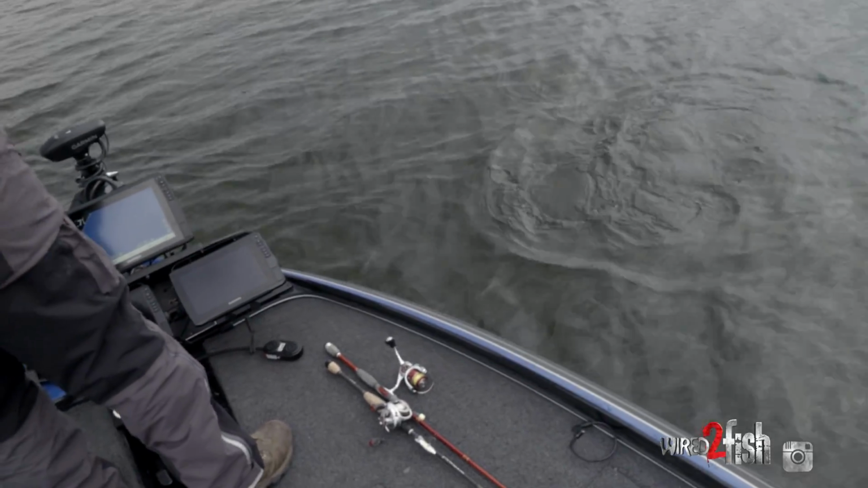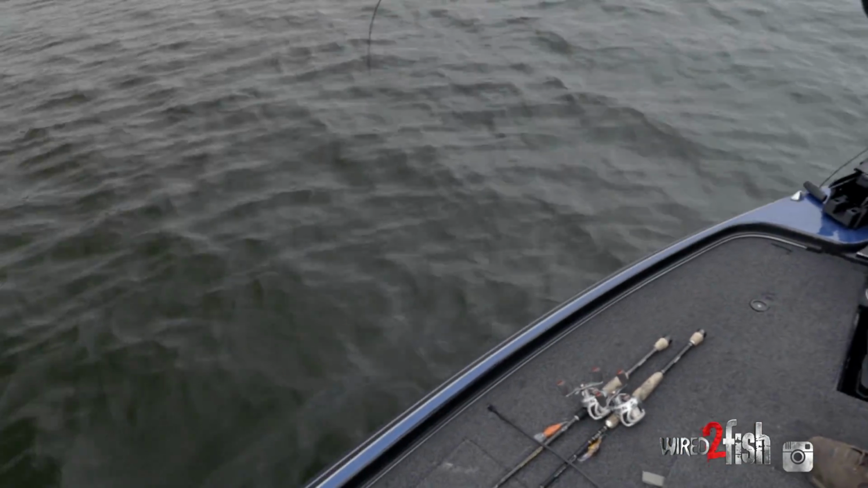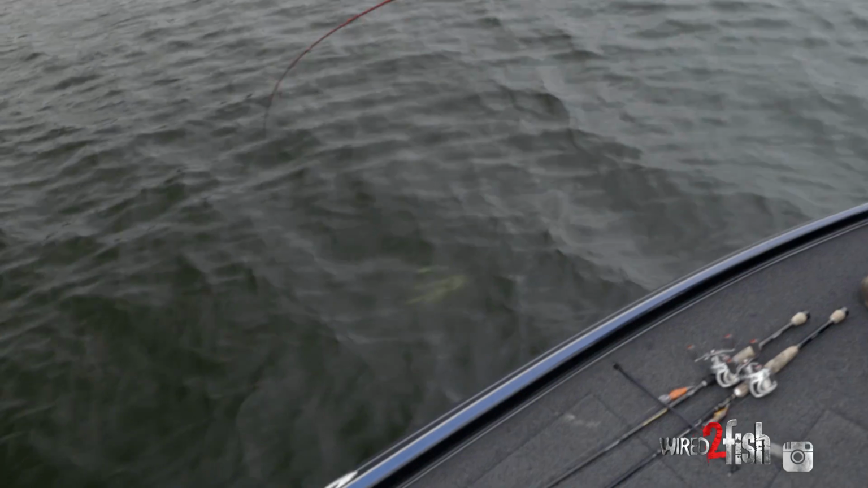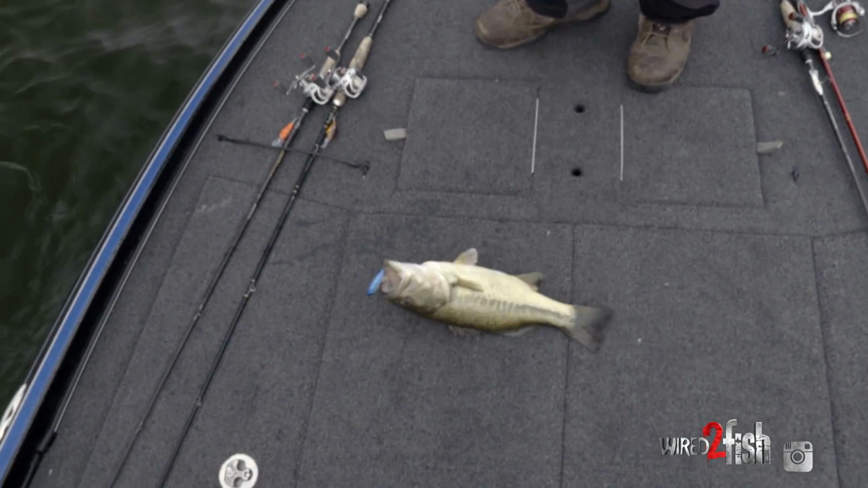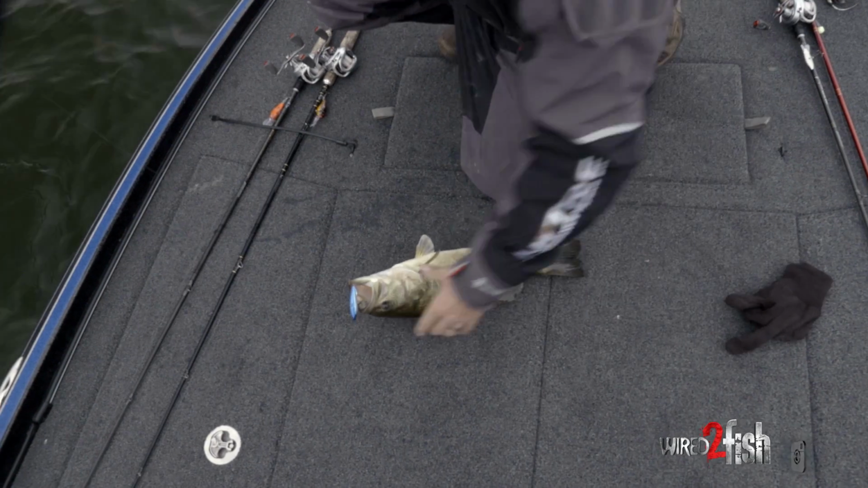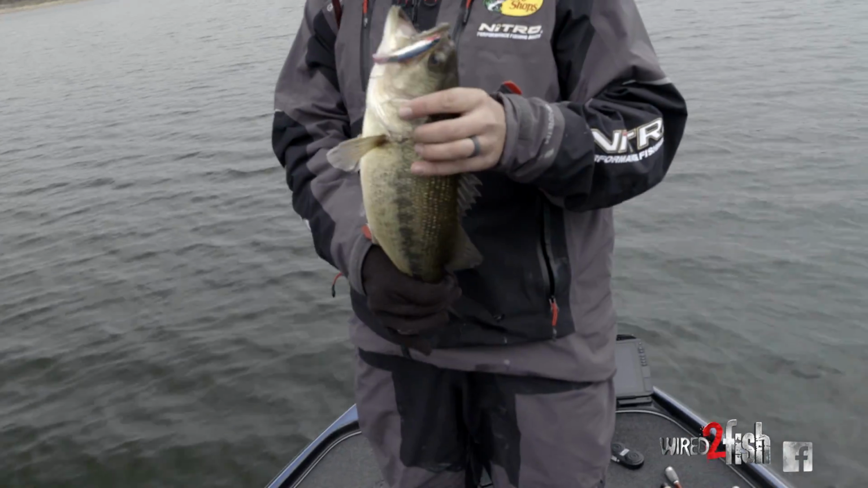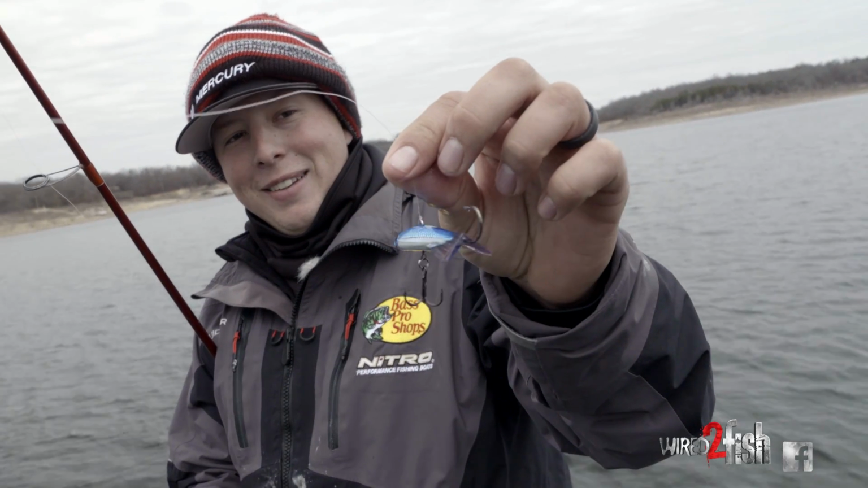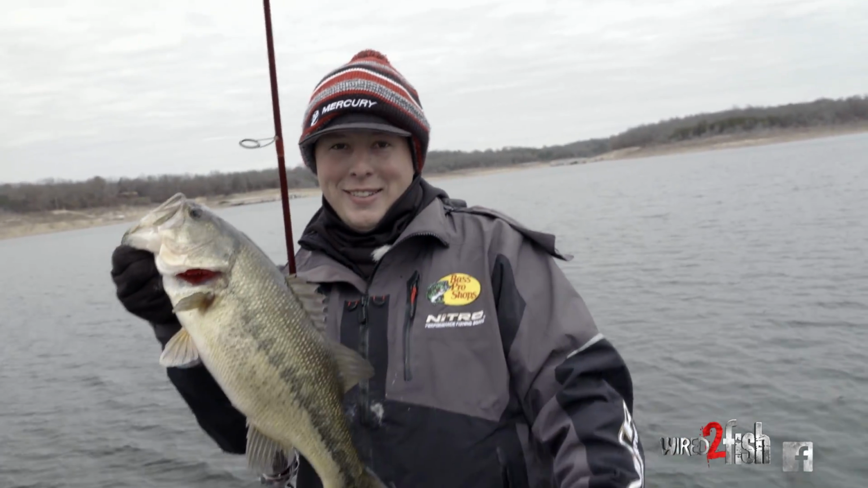Pretty large mouth. Look at that, guys. Now this is something special. See what's hanging on the outside of his face? There's gonna be a lot of bass getting caught because of that thing.